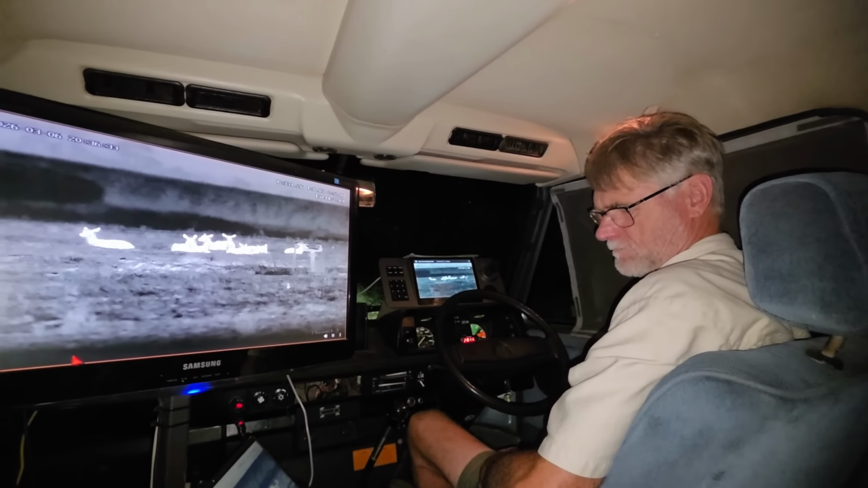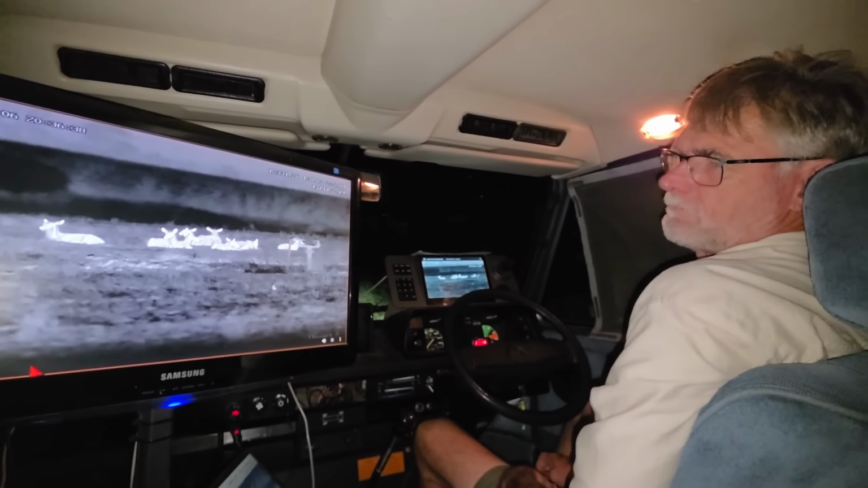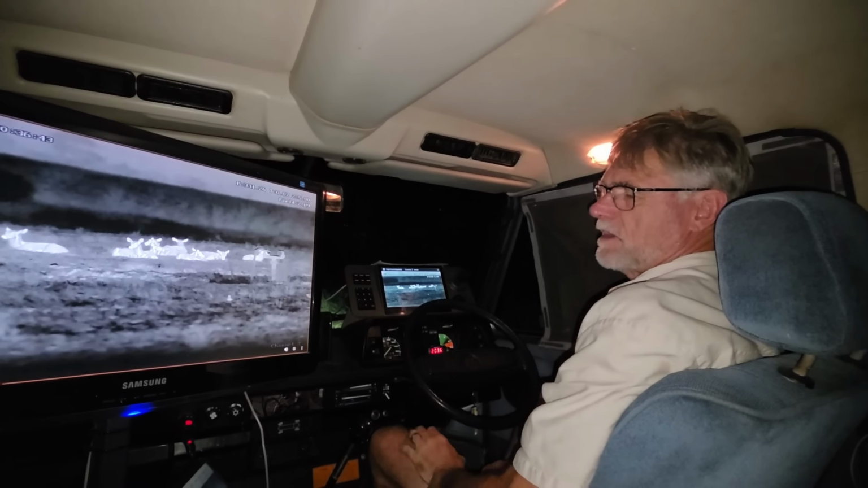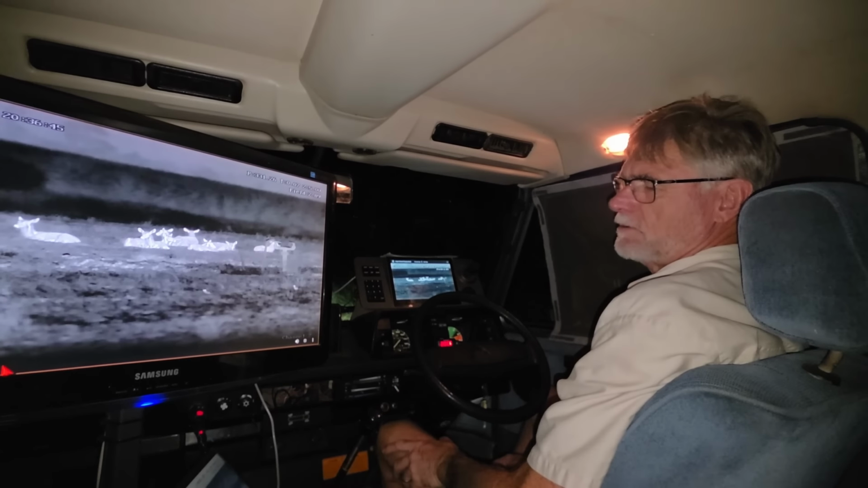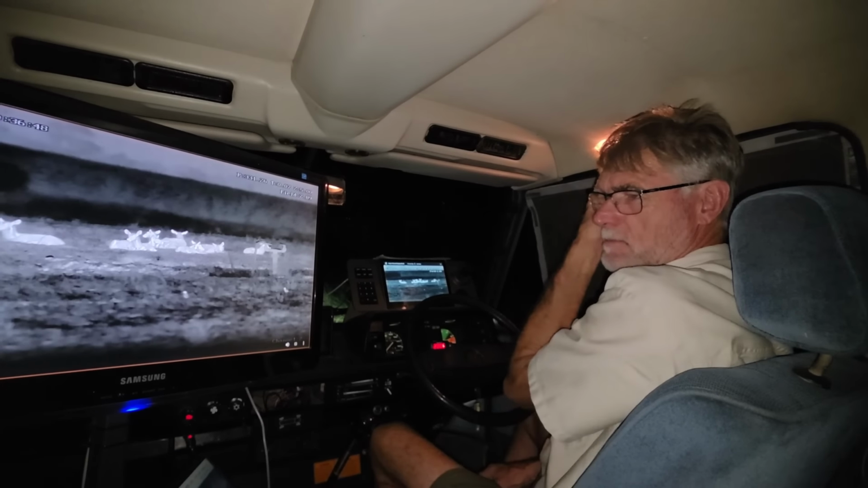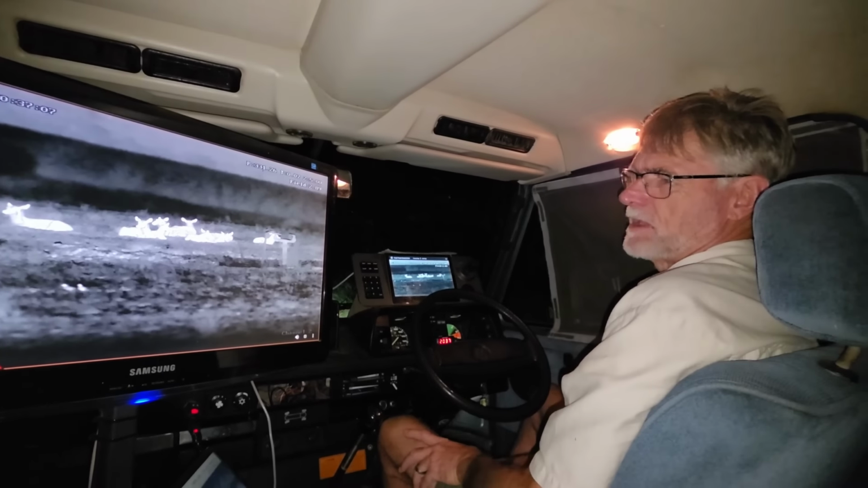Okay, Roger, with this nice scene here of the waterbuck on the screen, I want to ask you, what are the charges and the costs of doing a trip like we are tonight? So we charge 400 Rand a person, with a minimum charge of 1,000 Rand. So if it's one person or two people, then it's a minimum charge of 1,000 Rand. Otherwise it's 400 Rand per person for 3 and more. It takes in the region of about 2.5 to 3 hours, depending on what you see.